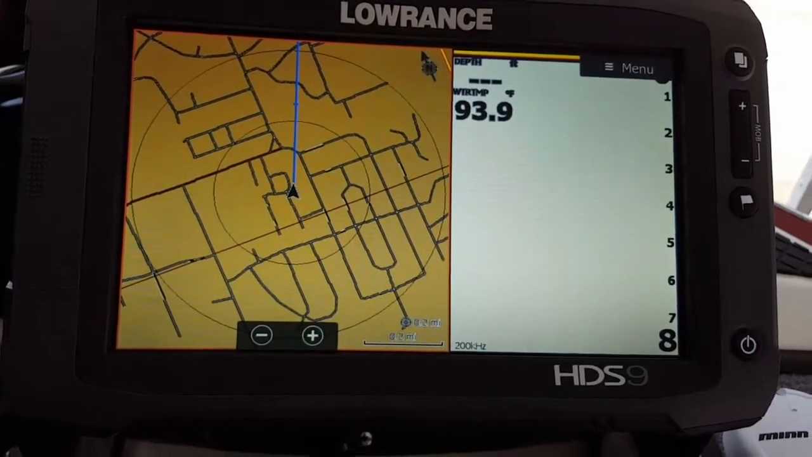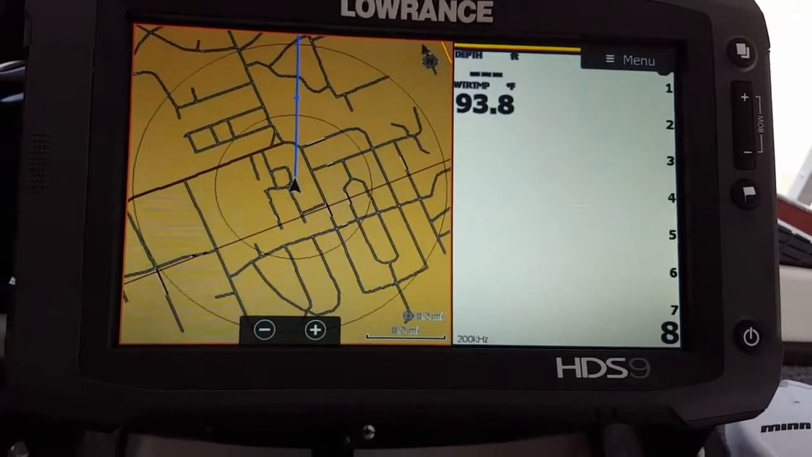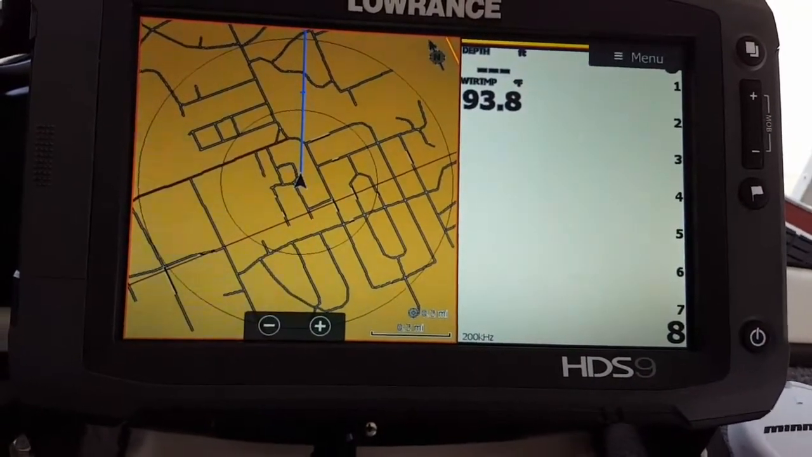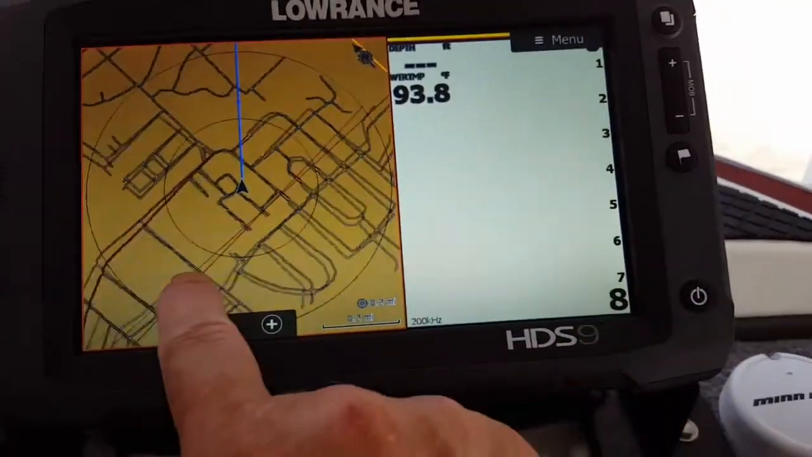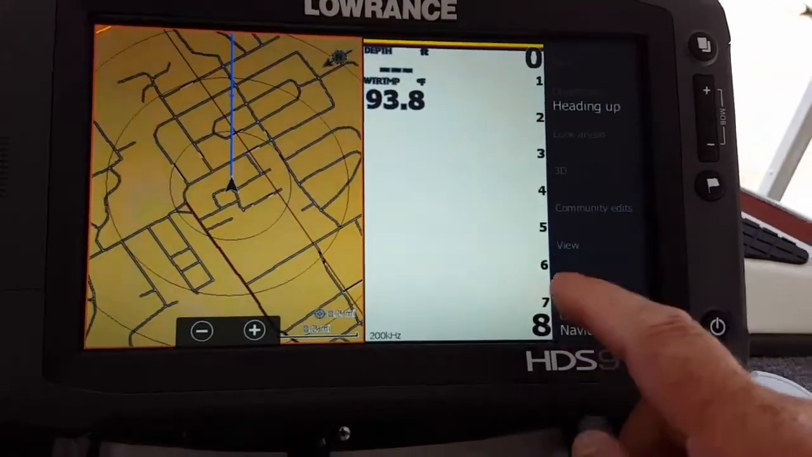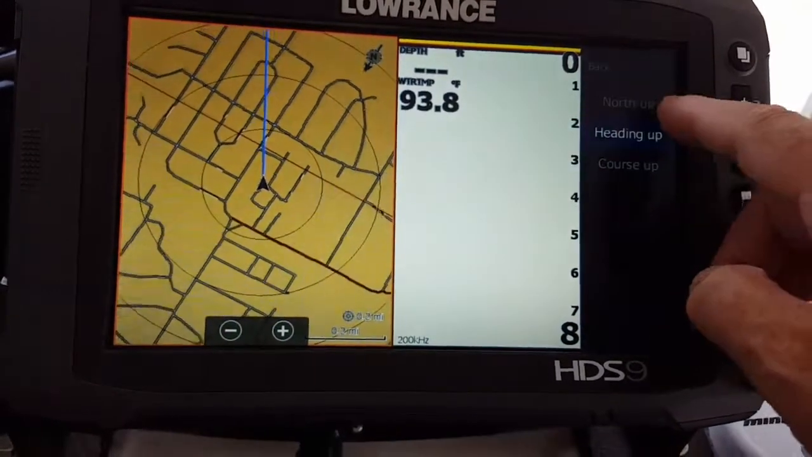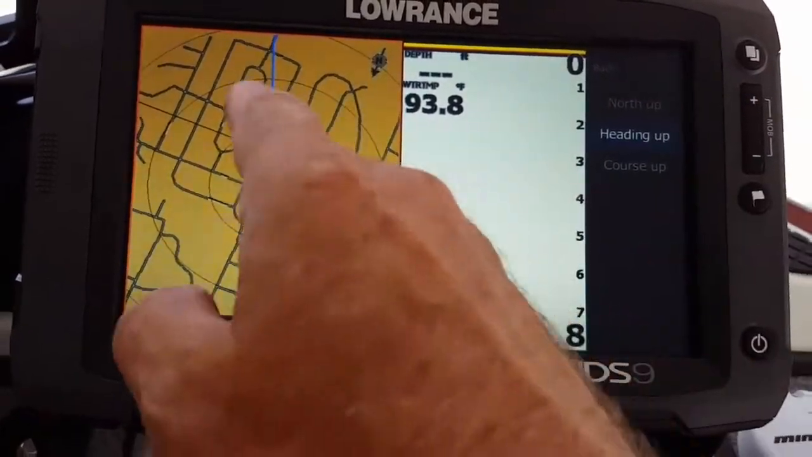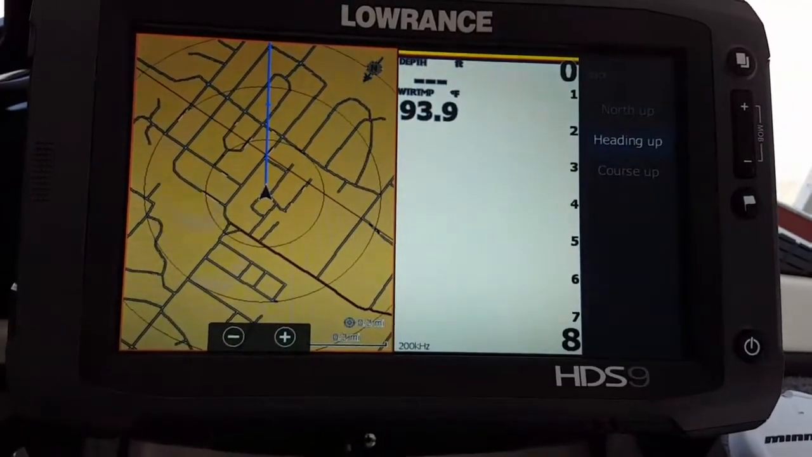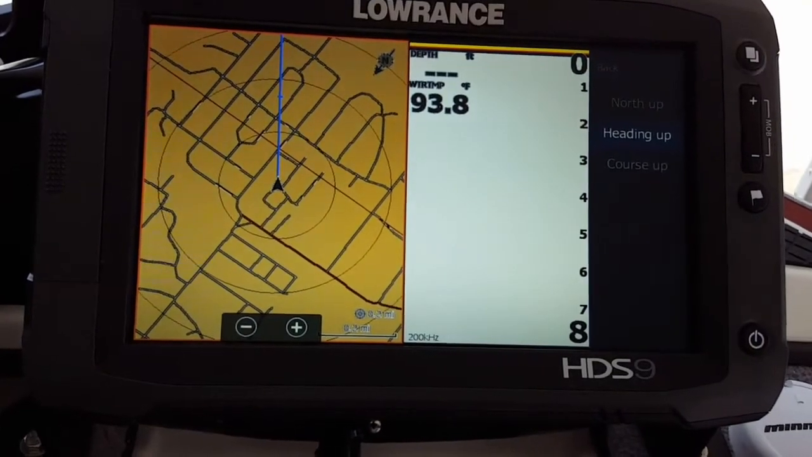I get a lot of guys asking me over on Kentucky Lake, how do you set up your sonars? How do you stay on your waypoints? How do you know where you're traveling? Well, they said they ran the course up, and I'm running, as you can see here, I'm running heading up. See, it comes standard default and it says north up. That's what most guys run. Well, they can't figure out then why it says north, the arrow's pointing the opposite direction, and they can't figure out why their screen's spinning and they can't stay on the waypoints.